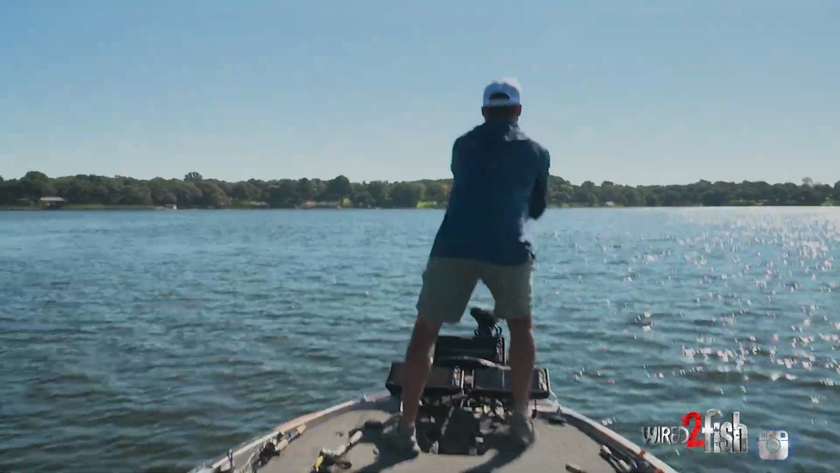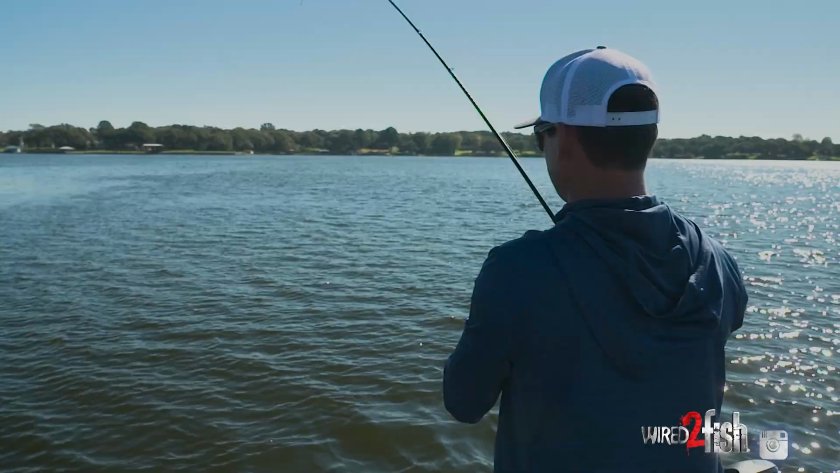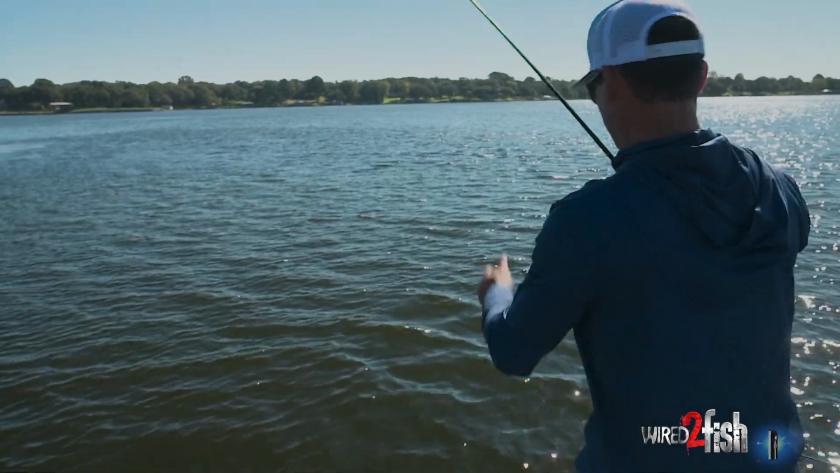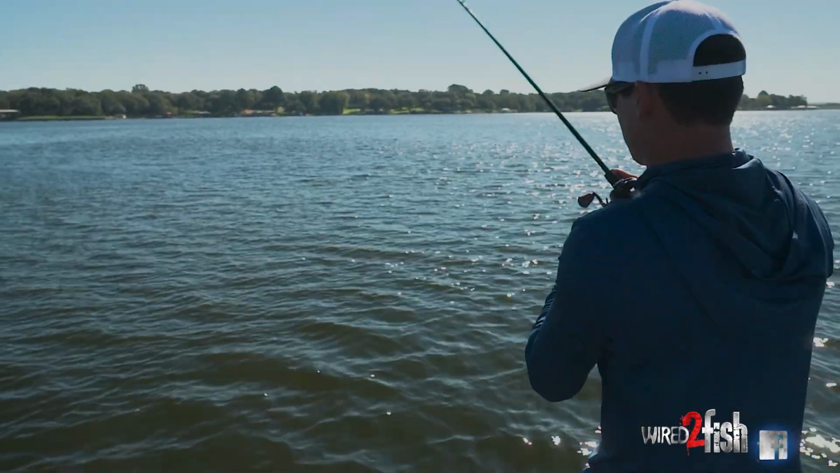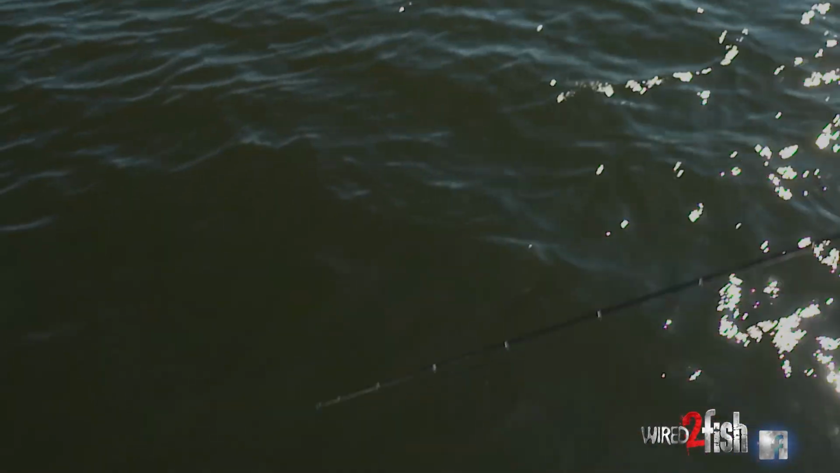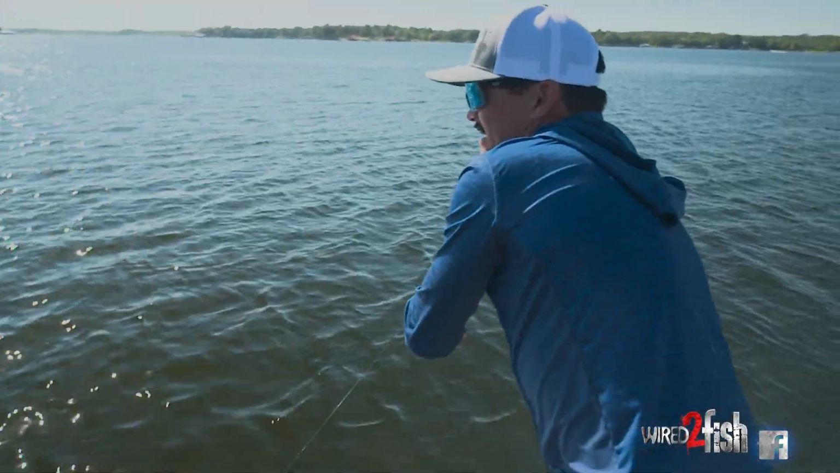Oh my gosh. Right there in that little grassy hole, man. That's one thing about target fishing too. And not visually target fishing, but target fishing off your electronics. In my opinion, you gotta have kind of a shorter rod where accuracy matters. That was right in that hole right there.